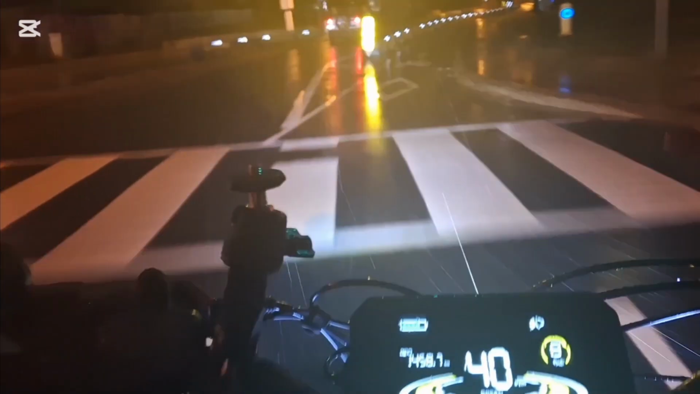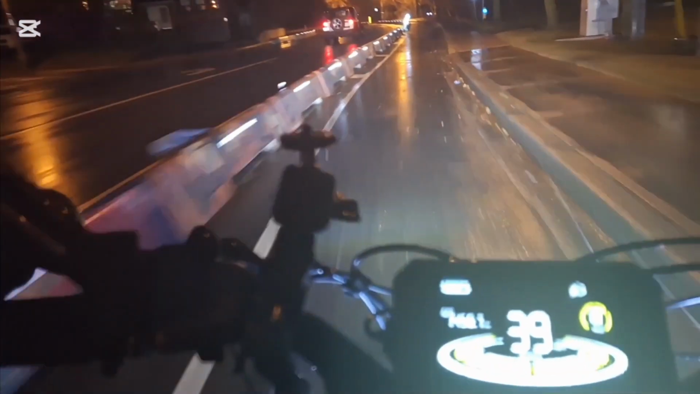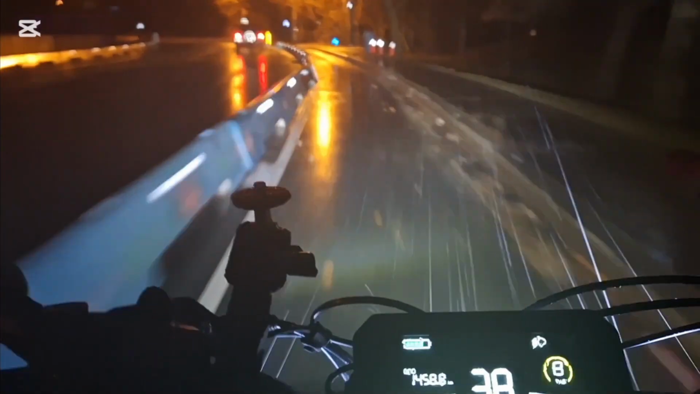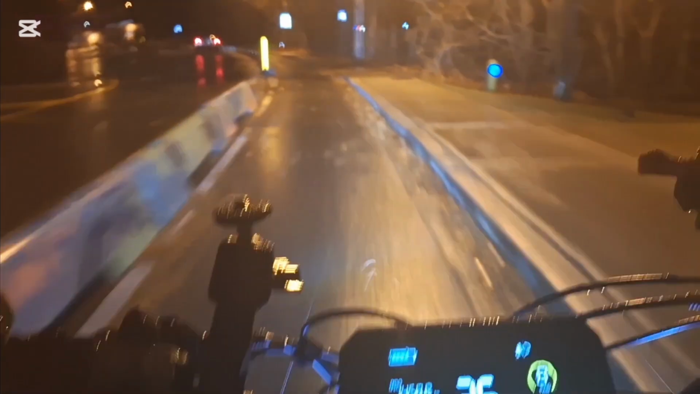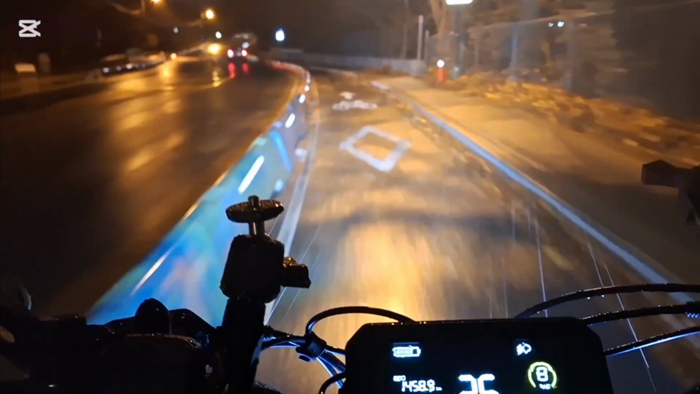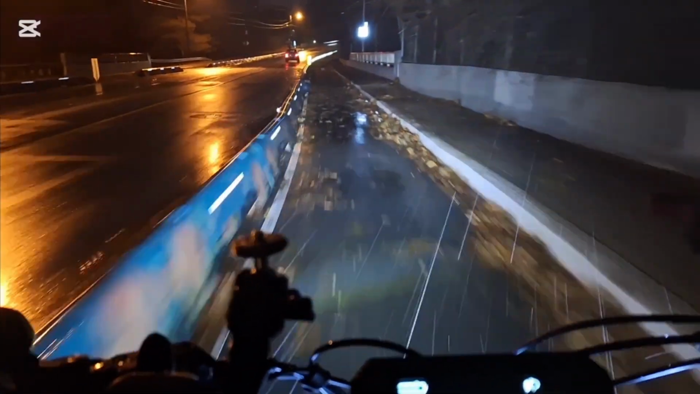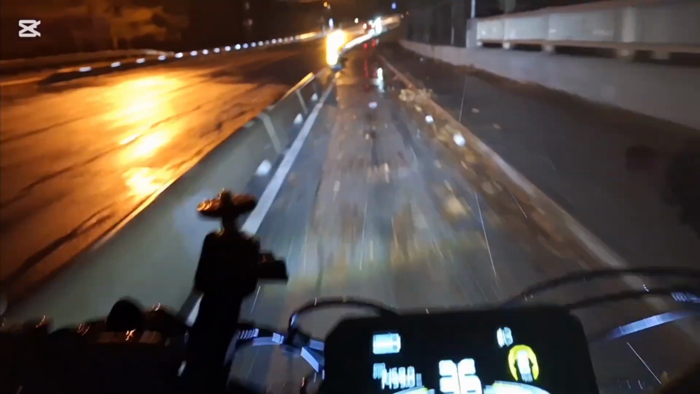Against me. I don't like that when I go up these hills. I never get a tailwind, always a headwind. That's going to be some tough sledding going up this hill with this wind.